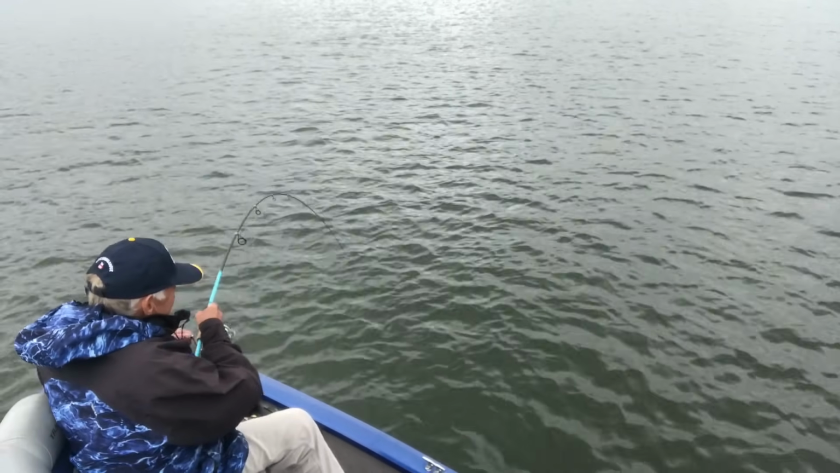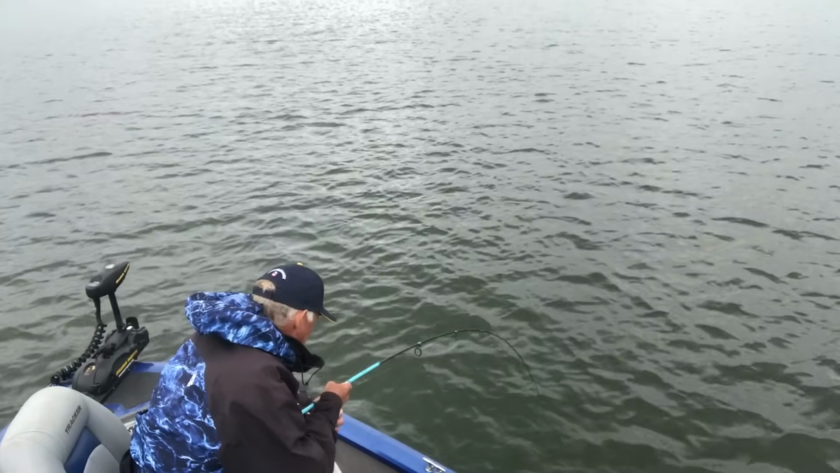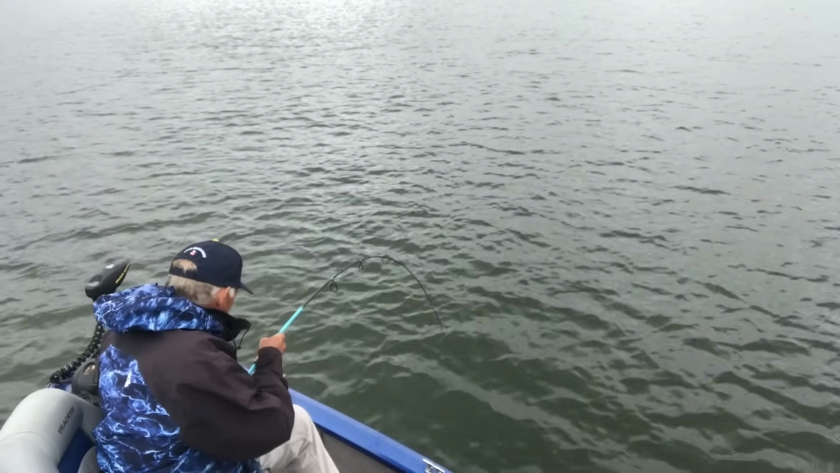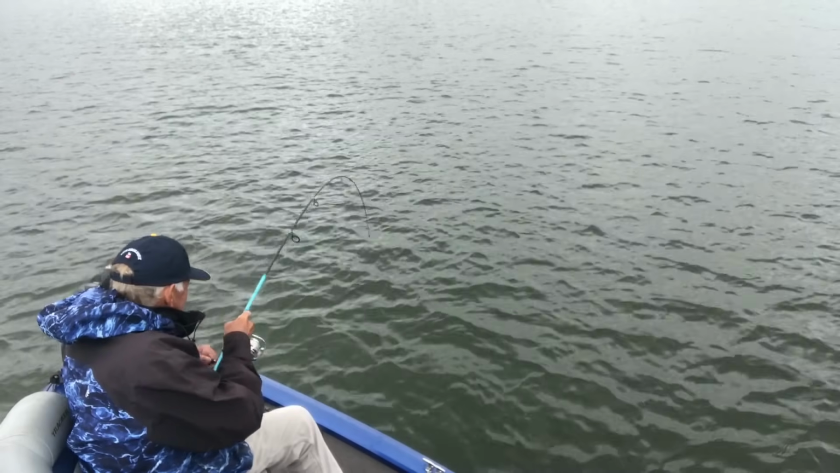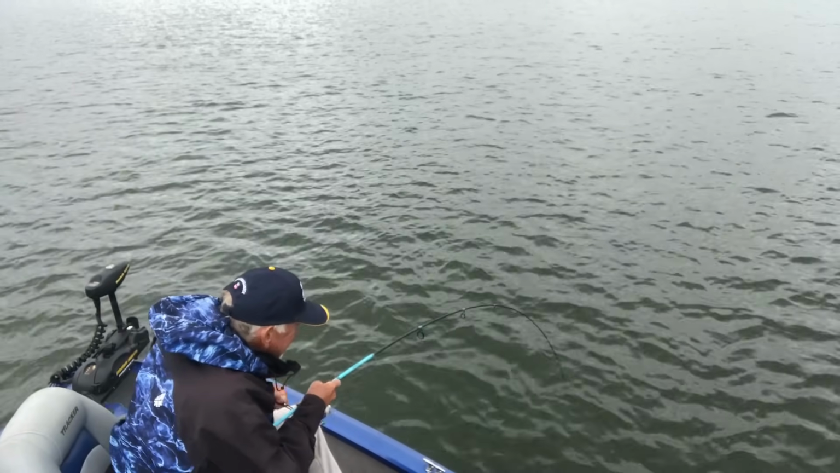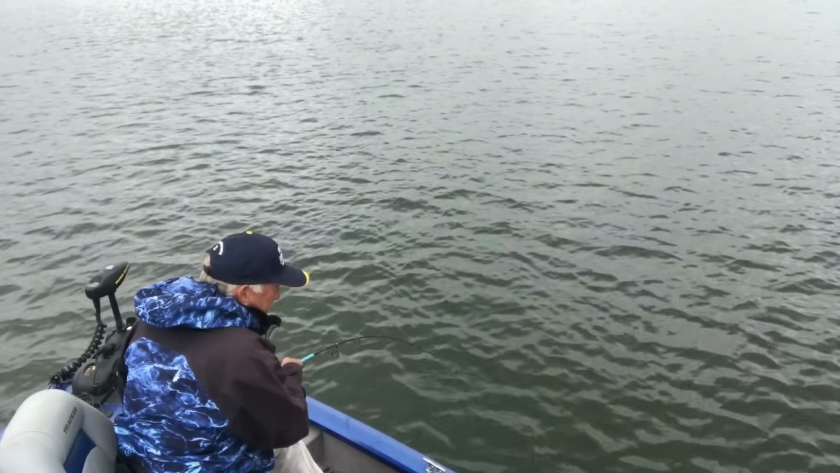There he is. There he is. I told you that bass. See how they're going. Look how they're going. Huh? I told you that bass. If it ain't, it sure fooled me. Big old bass coming up. Coming up.